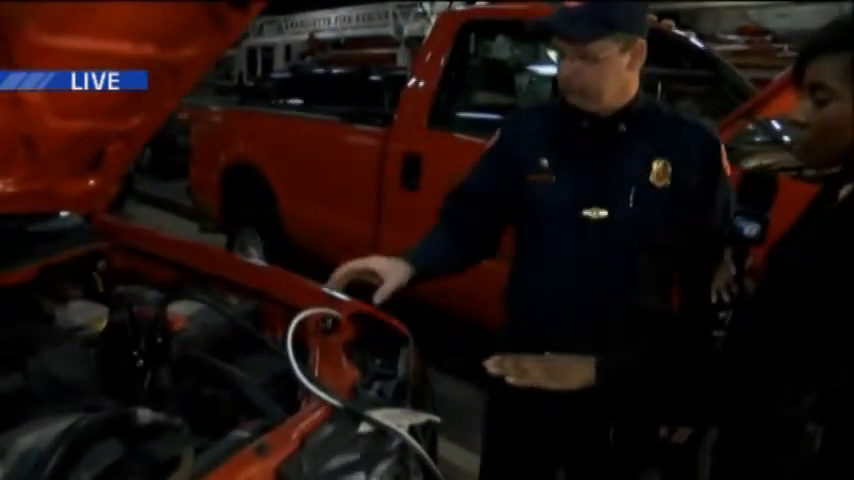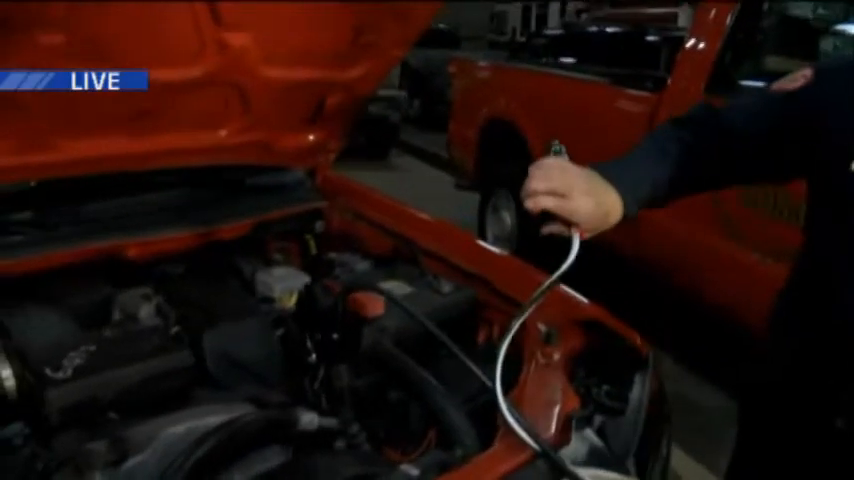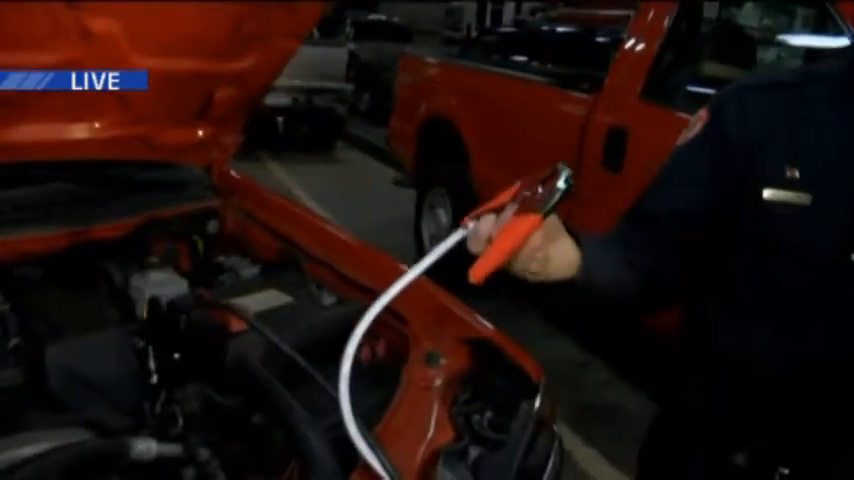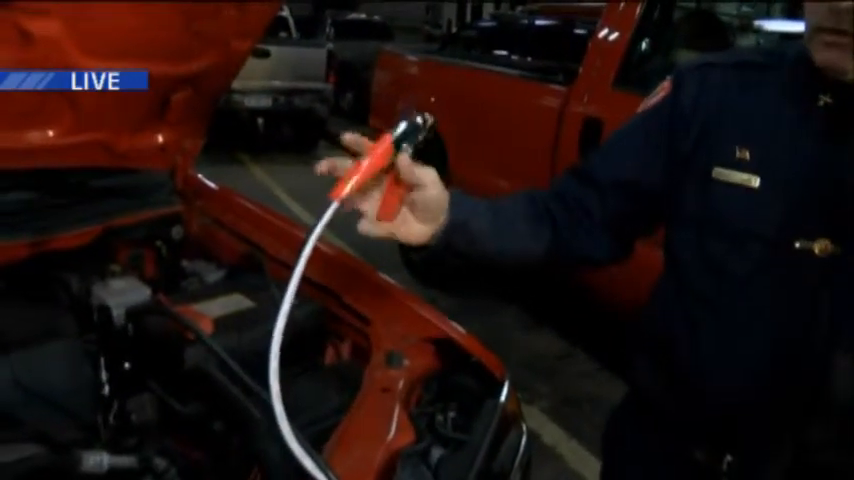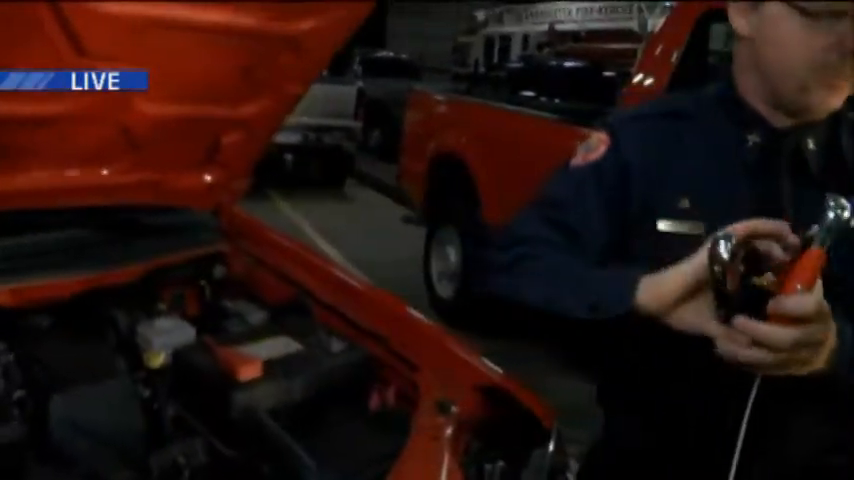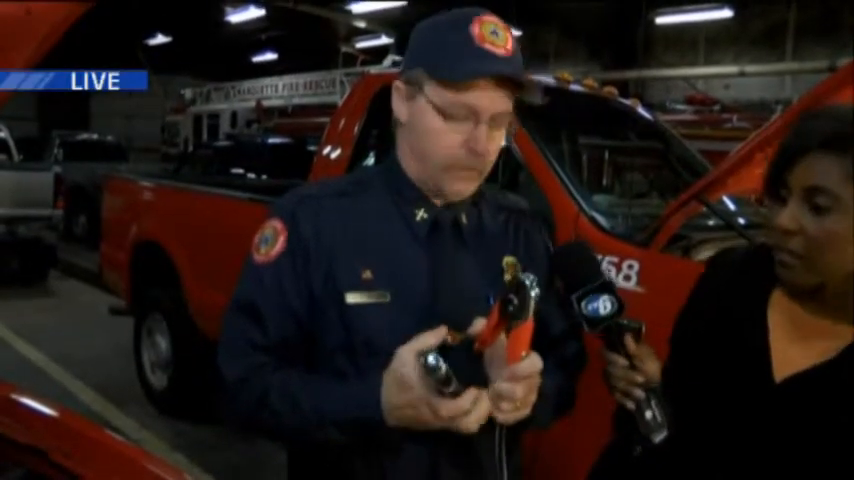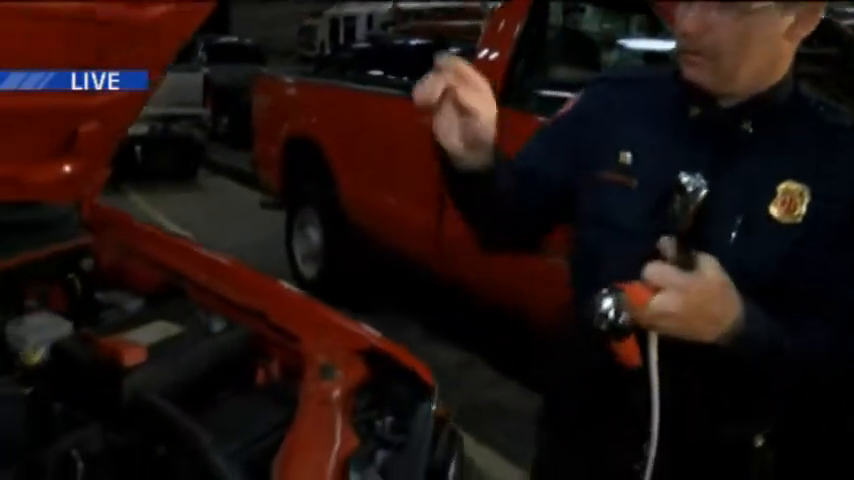Is it good for them to touch the metal, because it'll most likely be cold? No, it's not. You don't want the positive side of the cables touching metal. The positive is the red one, and the negative is the black one, and you don't want these to touch at all, because they can arc, and if they arc, the battery on the other end can explode.